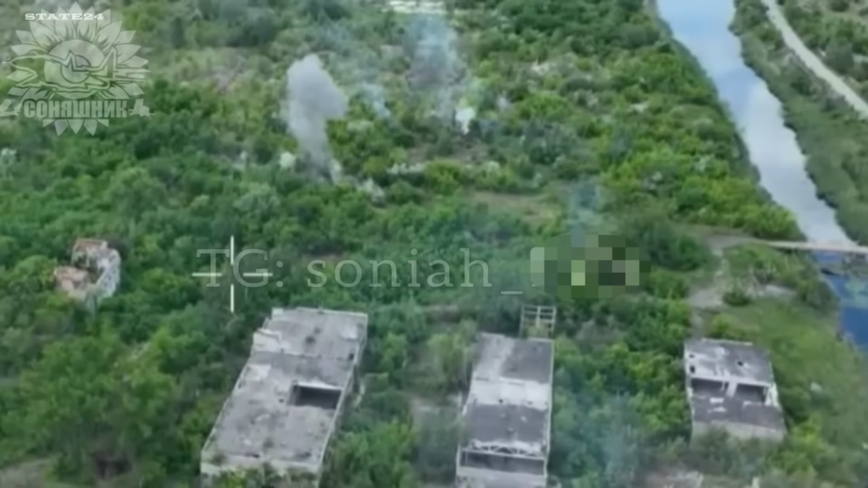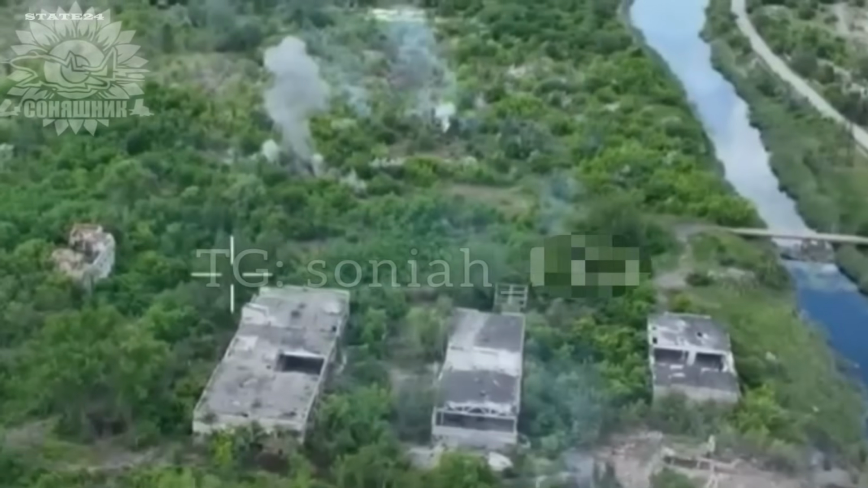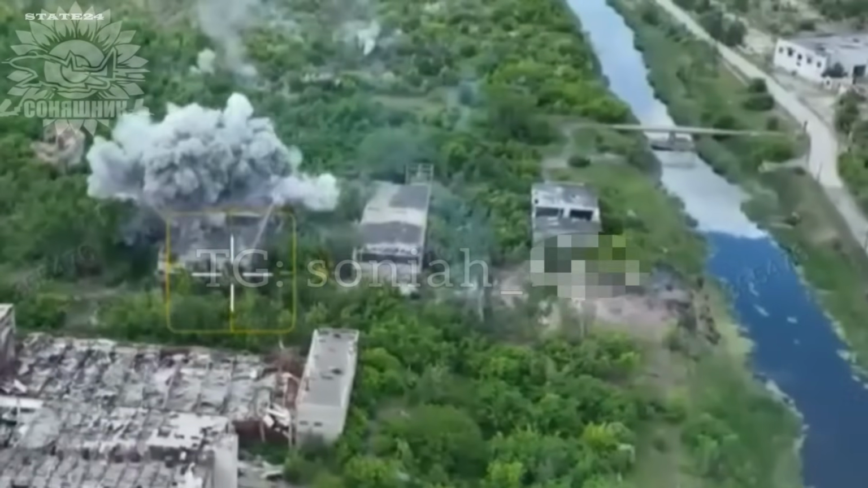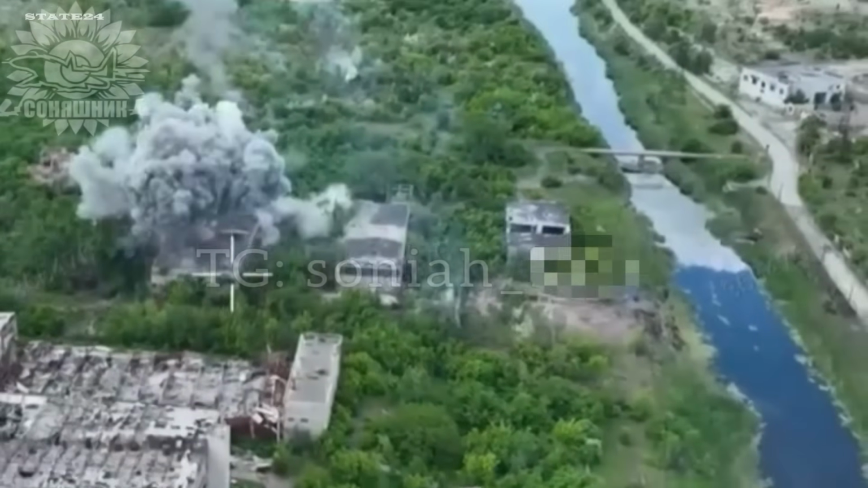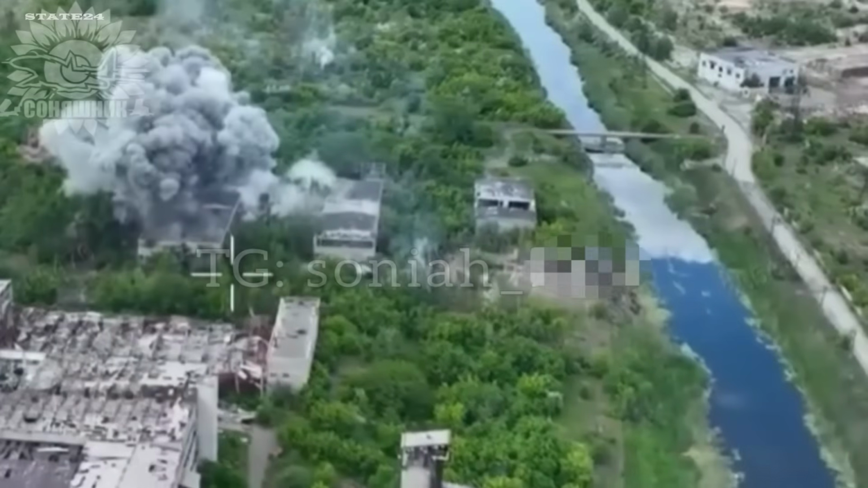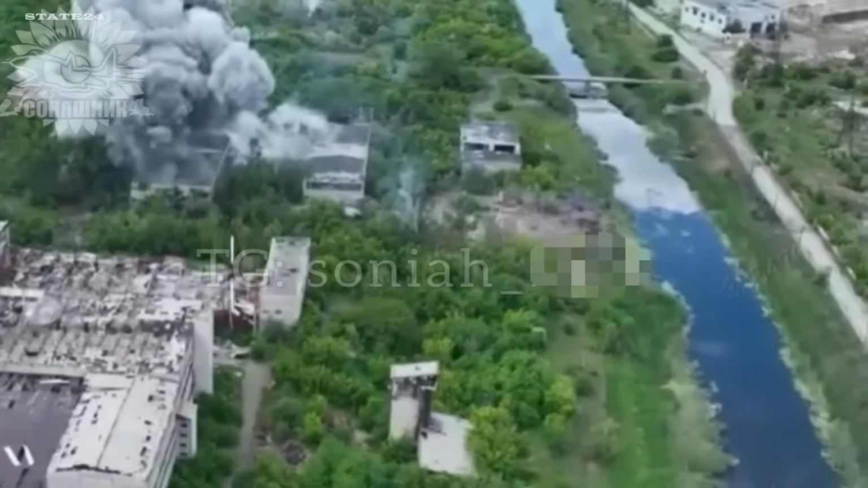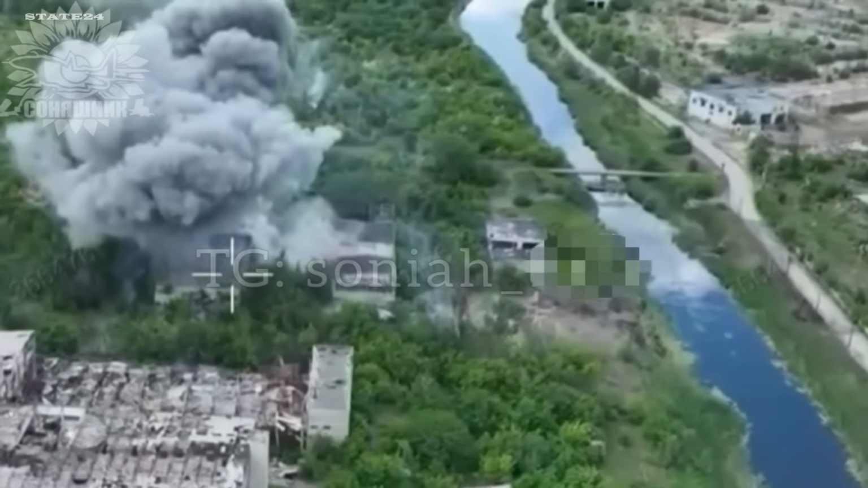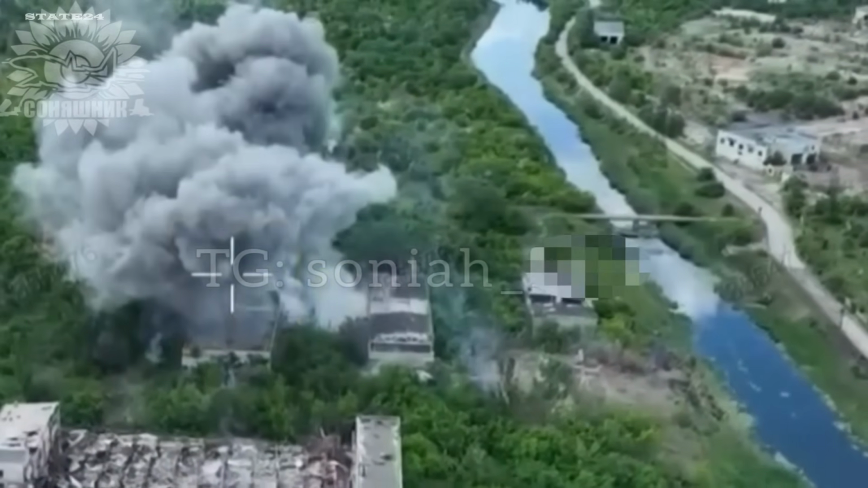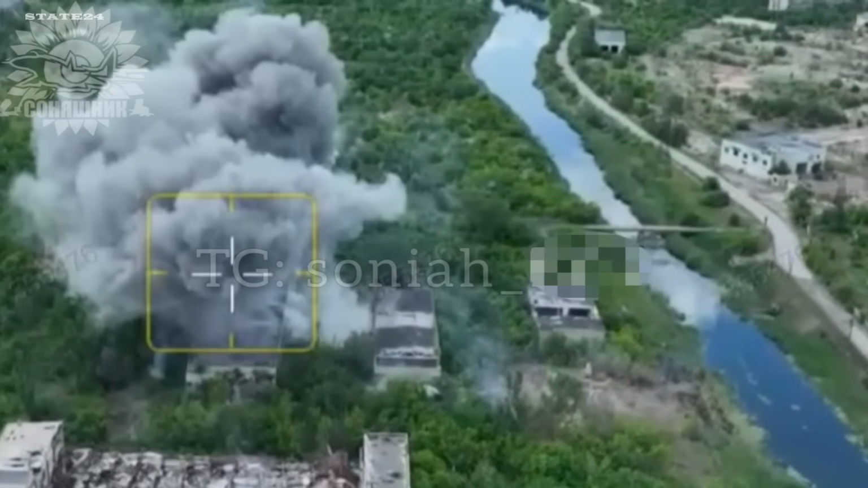Ukrainian Su-27 fighter jets. Precision strikes on Russian personnel concentrations in the east. 2 GBU guided bombs delivered directly onto positions holding infantry, ammunition, motorcycles, scooters, and what appears to be a tripod-mounted weapon system. Everything at the target location, personnel, transport, equipment, struck in a single pass.